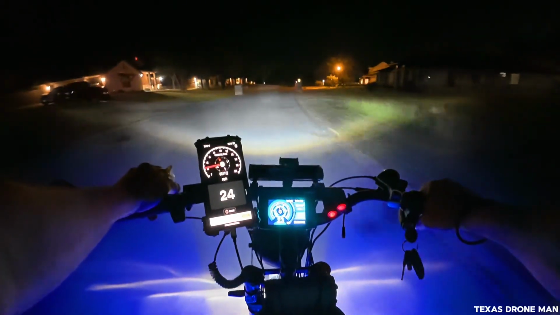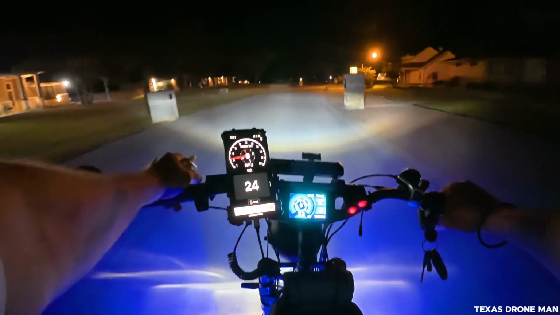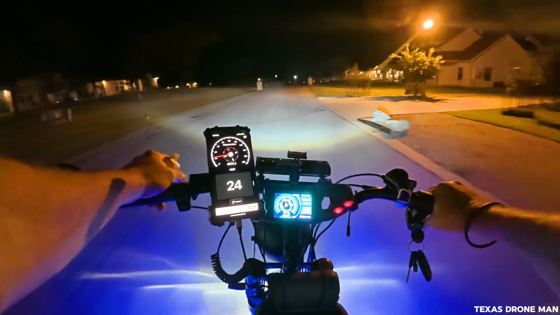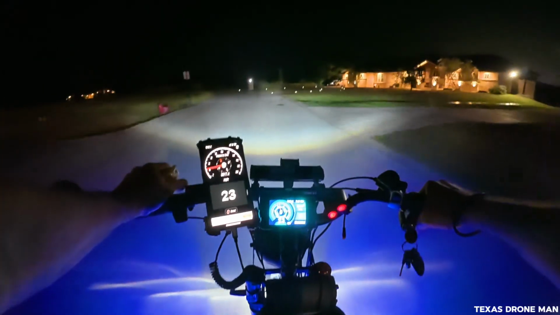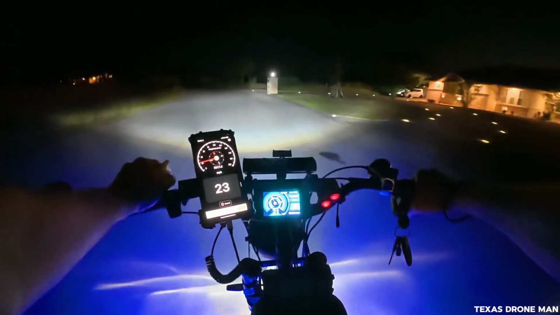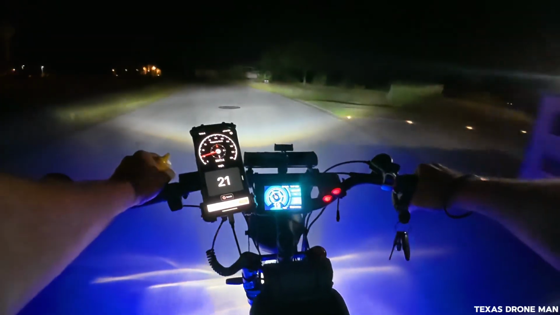See, this road used to be just smooth as silk. I love this road. Ever since those stupid internet people pushed up this damn road all the way down here, now you've got a bunch of bumps. Hate it.